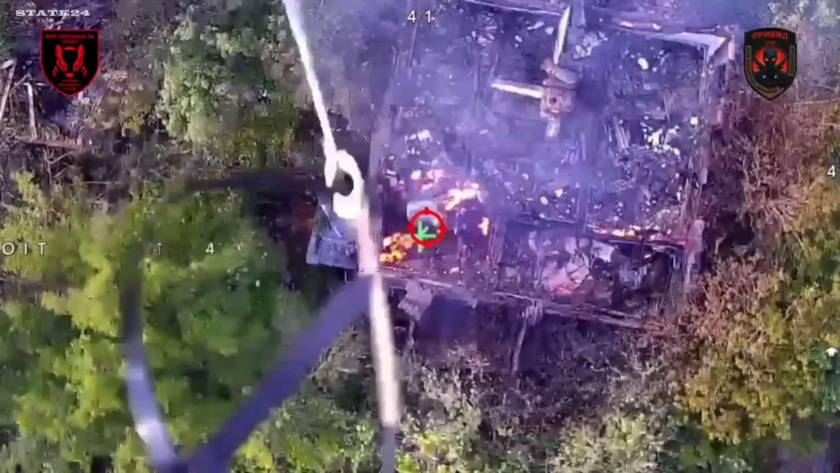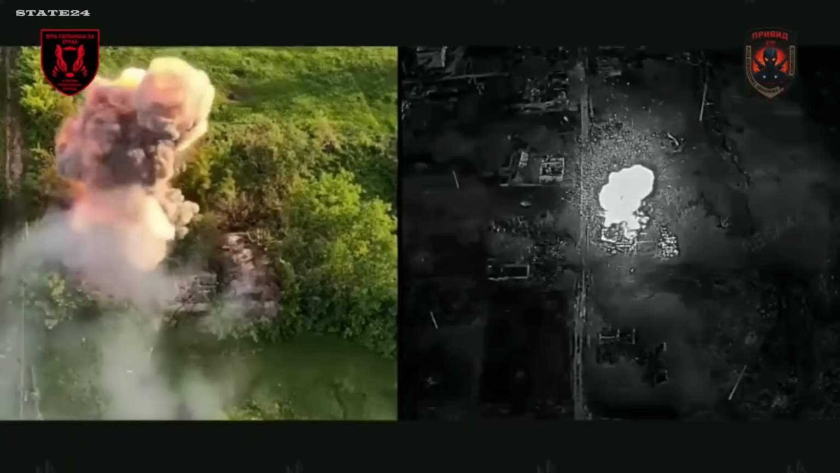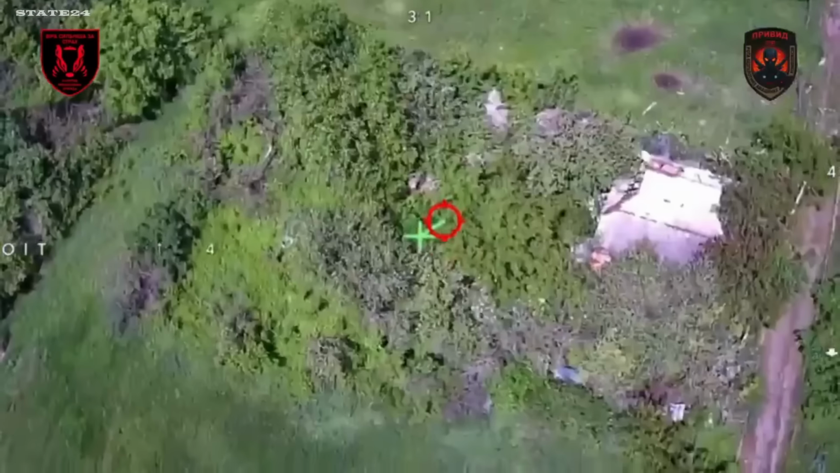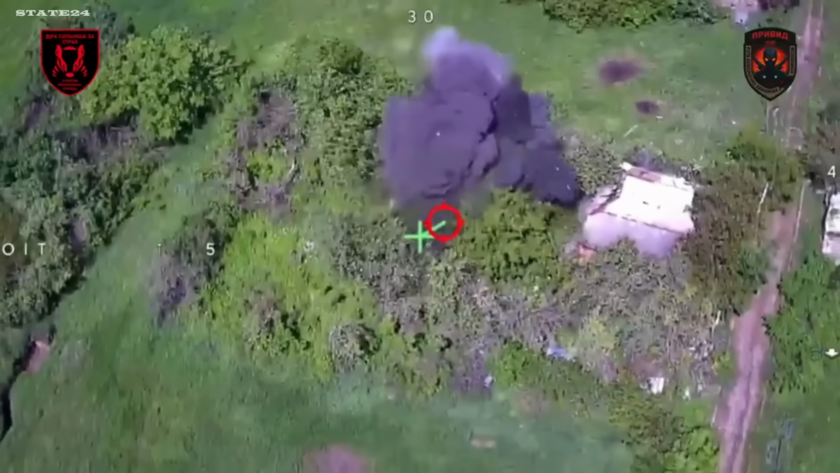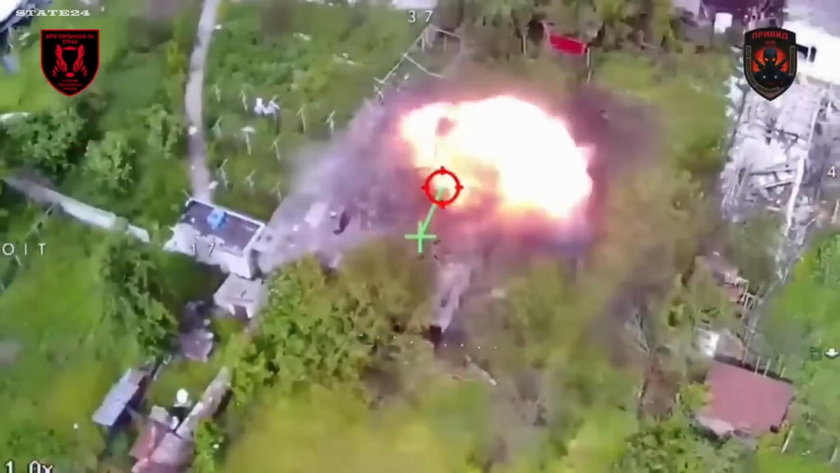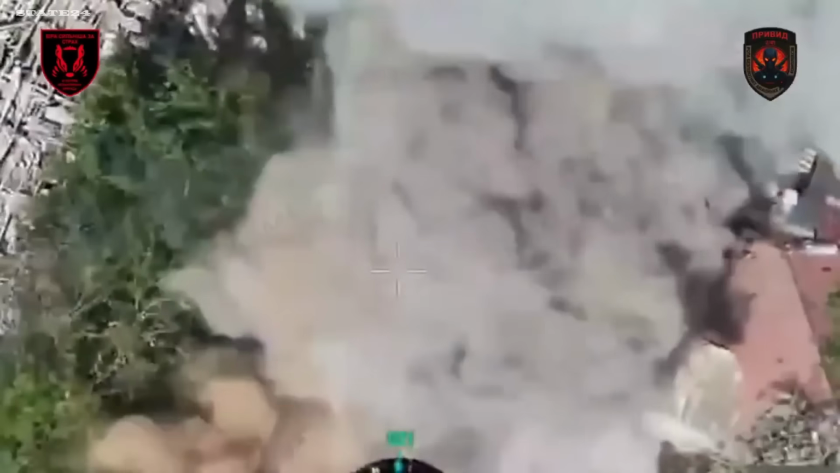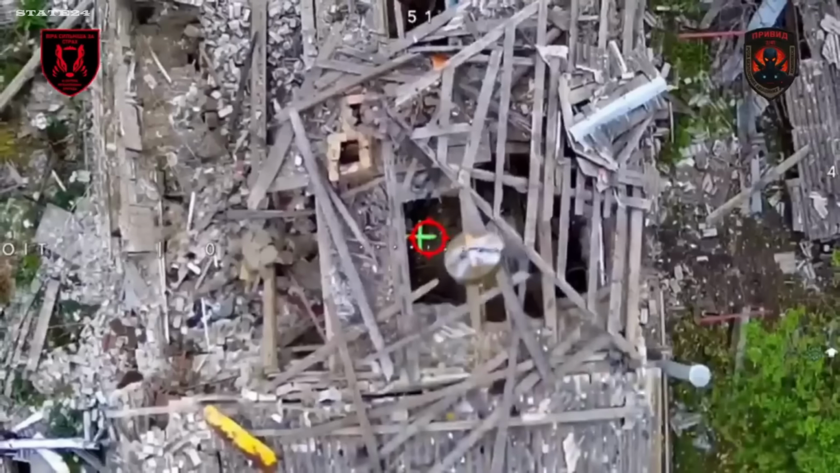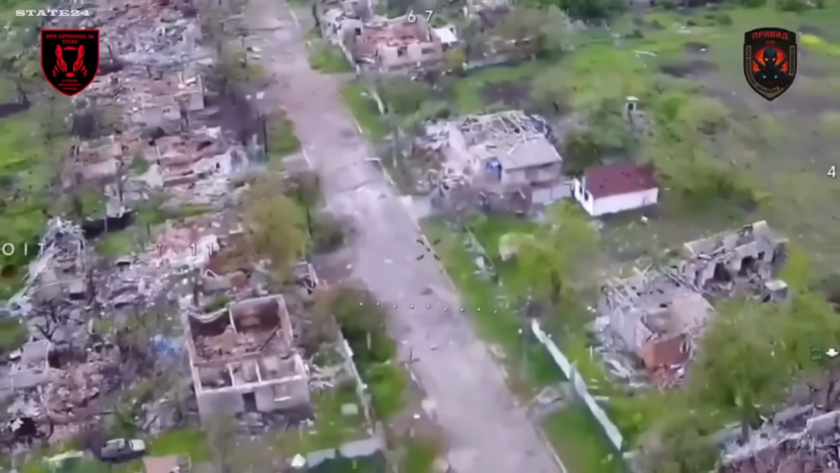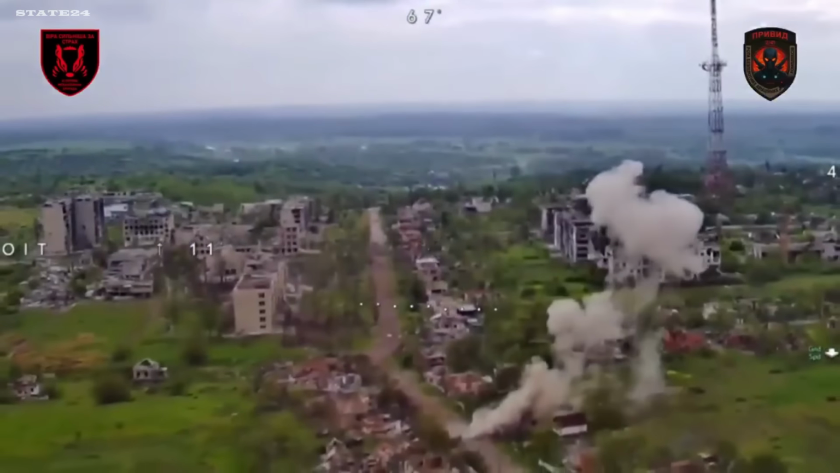Anti-tank mines dropped from drones. Ghost unit, 41st Mechanized Brigade, targeting abandoned buildings used as Russian positions in the Kupyansk direction. Watch the impact. This isn't a standard FPV strike. The destructive force is on a completely different level. Buildings that would survive a direct FPV hit don't survive an AT mine dropped from above. Russian soldiers who thought the structure offered protection had no answer for what came through the roof.